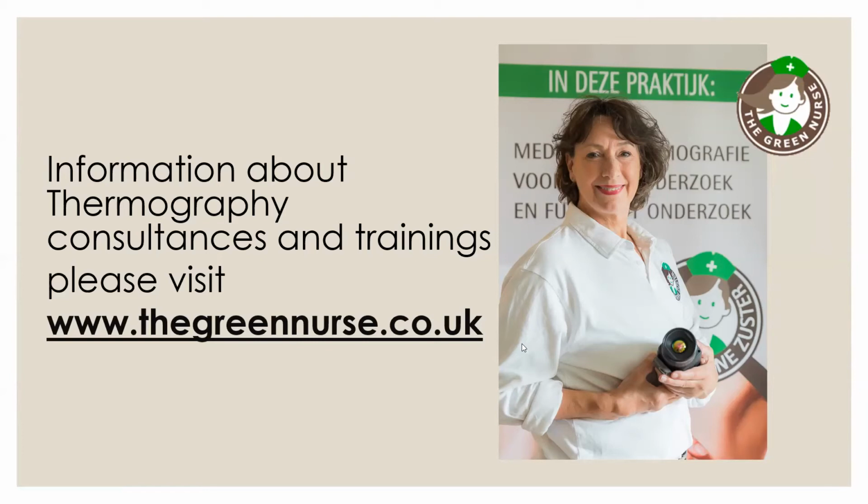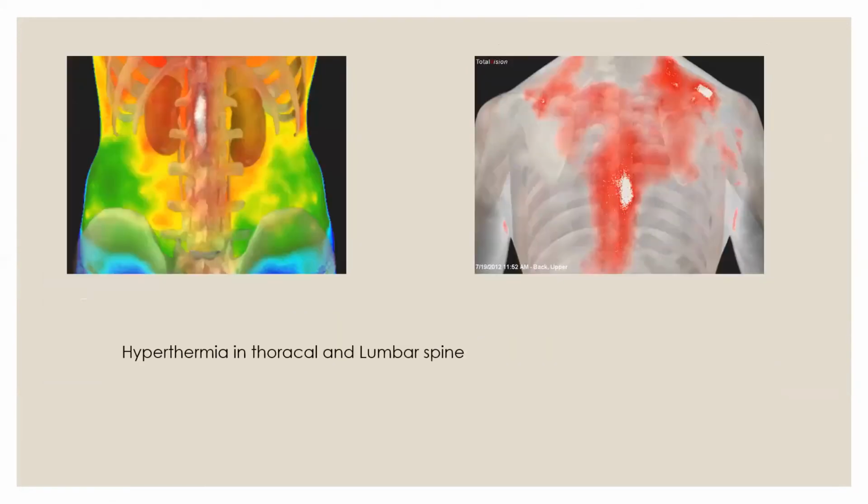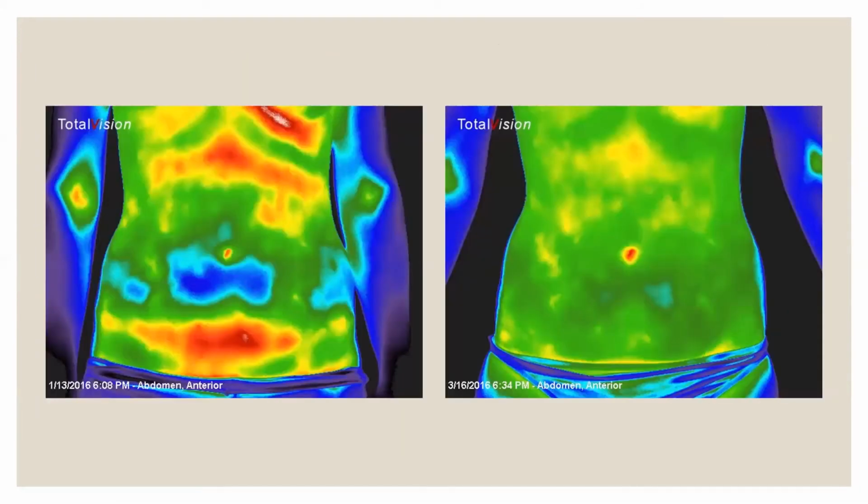Thank you so much. Just a couple of questions. When you did the diagram initially reflecting the small intestine, you mentioned that there were signs of inflammation, and I have worked with a thermographer before, so I know a little bit about it. I didn't understand, because normally that would have been orange to red, but it was blue. So I was a little bit confused.